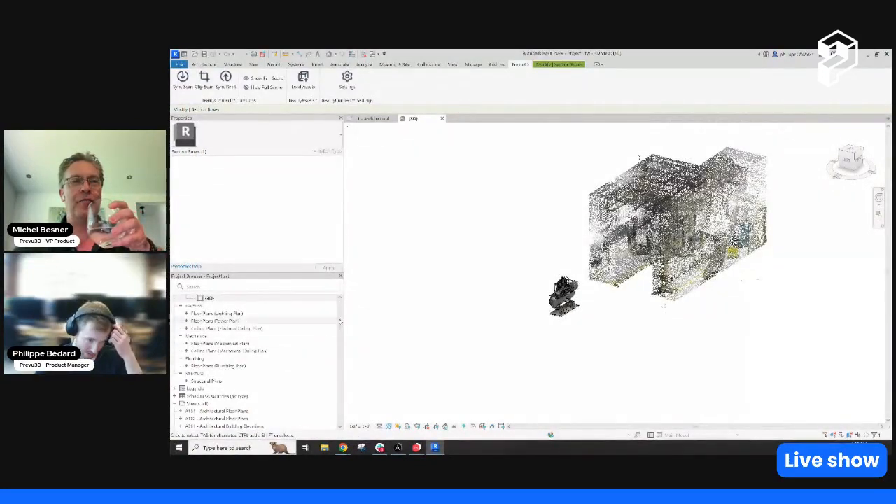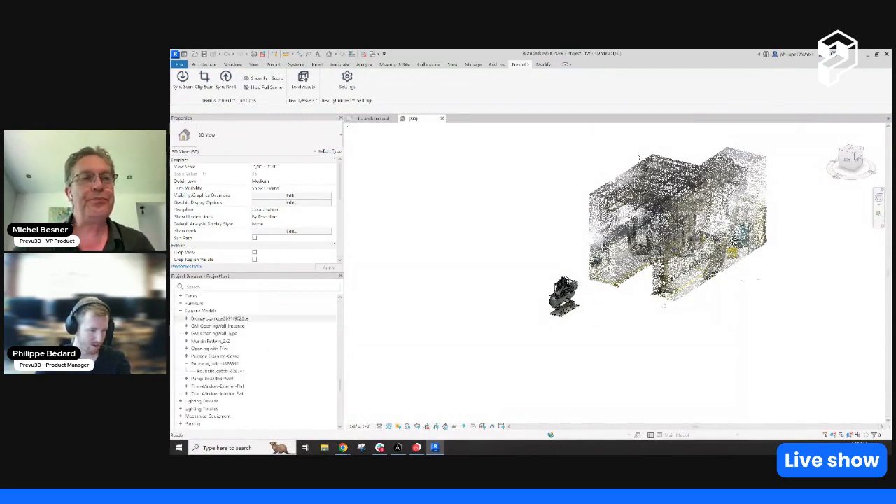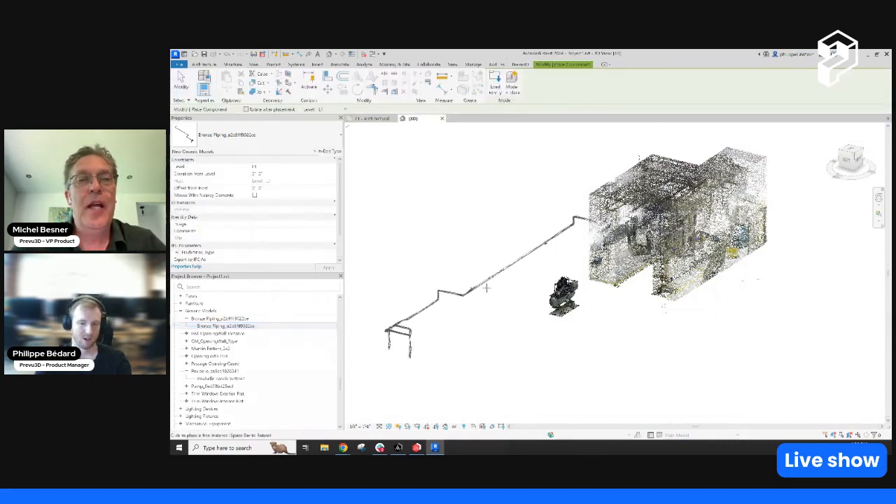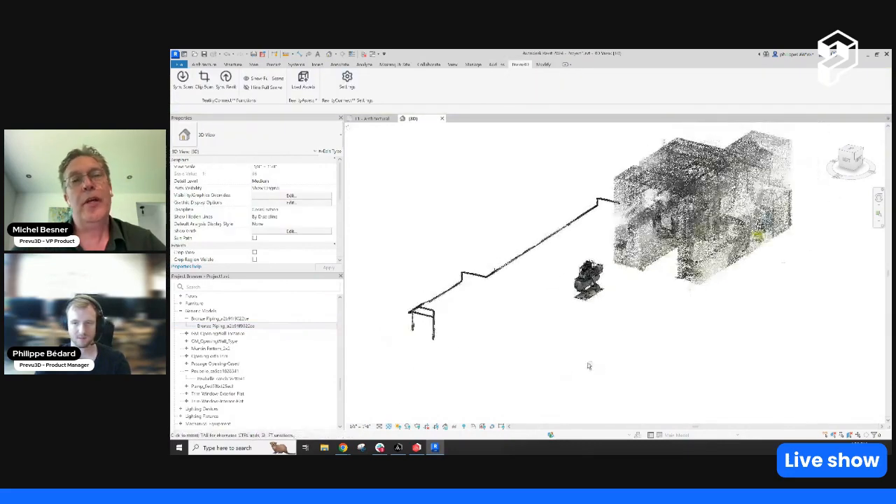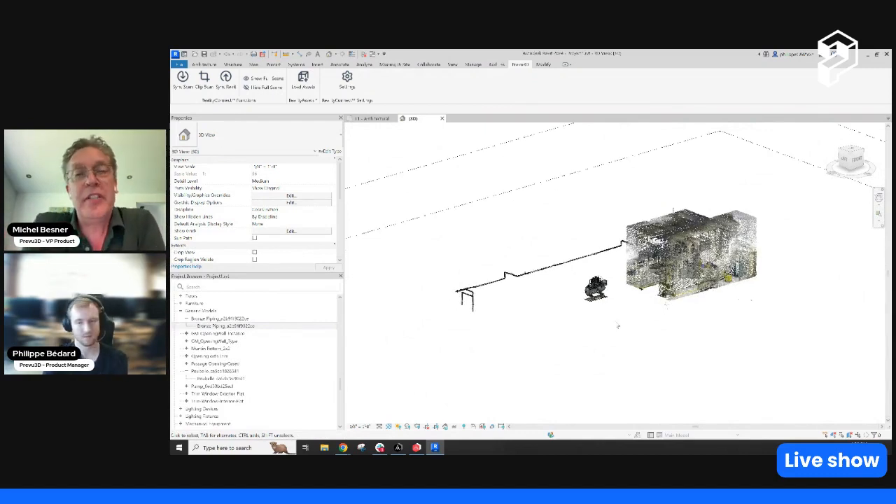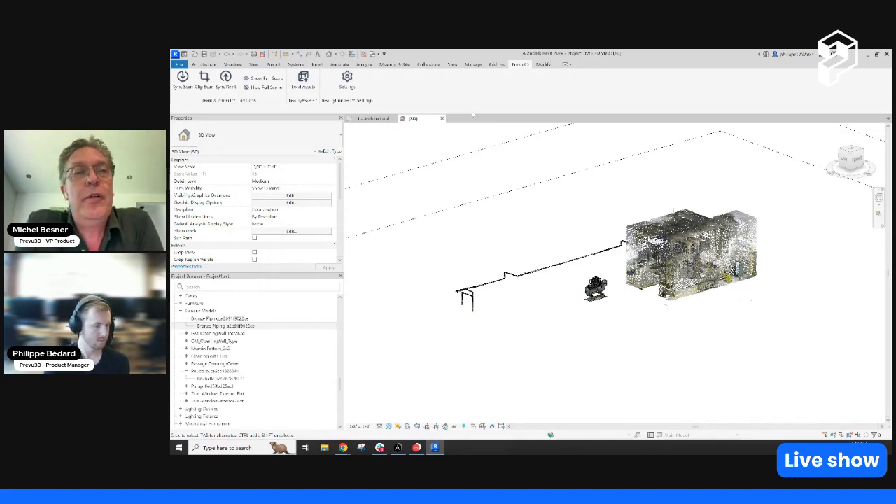So we have the, I think it's piping, just inside the family for now. It's piping. Okay, I have it over here. Exactly. So now we're just importing this piping, and if I want to do a CAD model out of this, I only have to deal with that portion of the mesh or the point cloud instead of dealing with the whole overall point cloud.